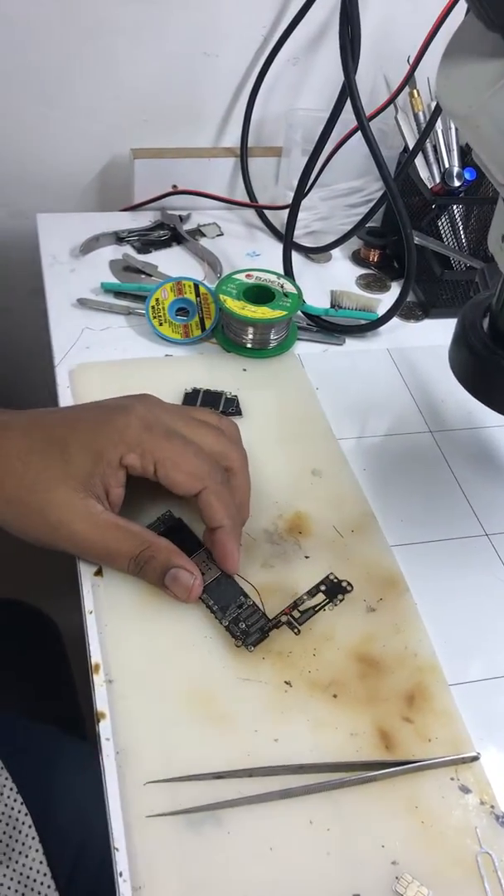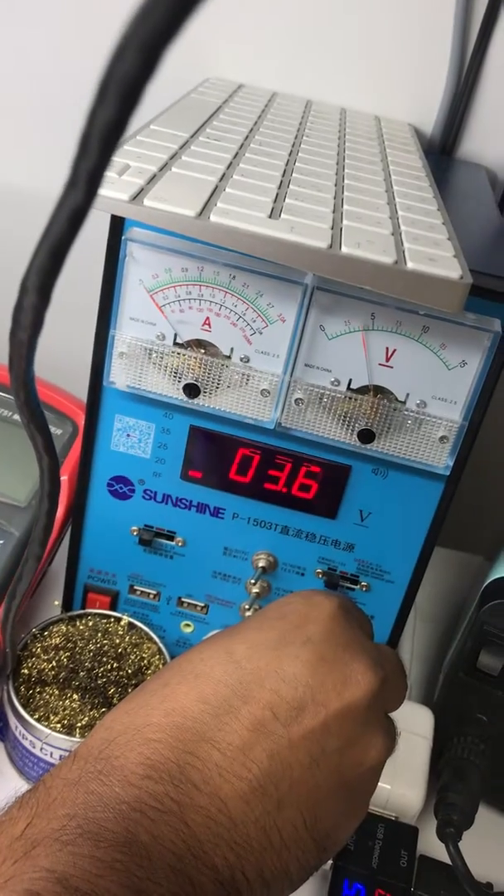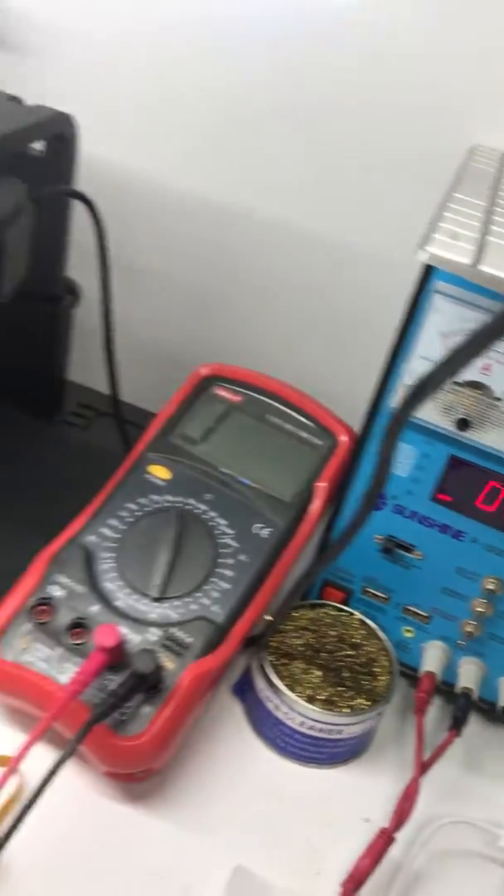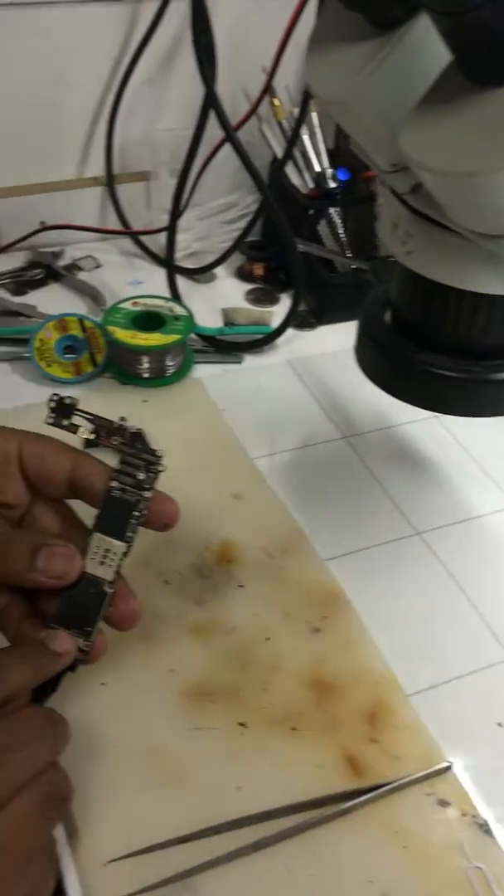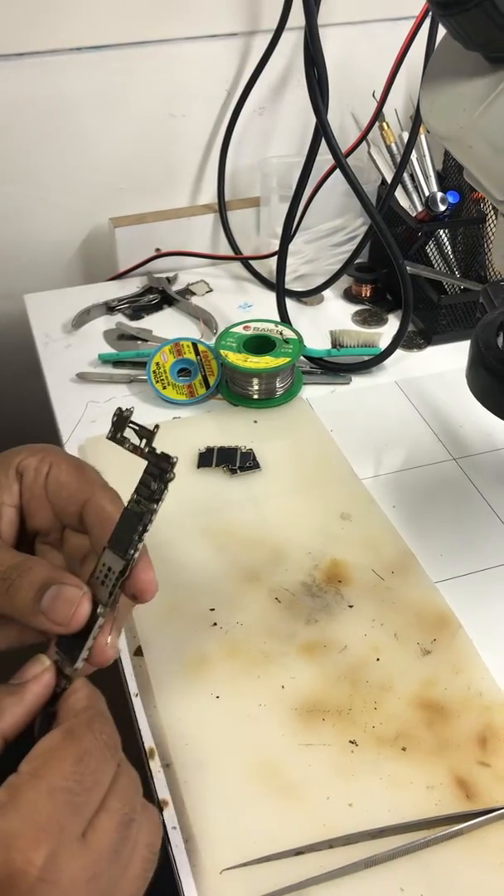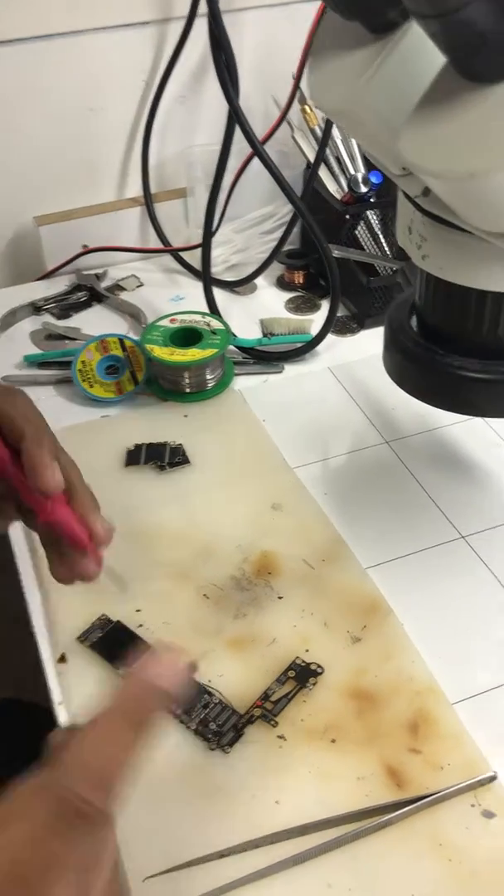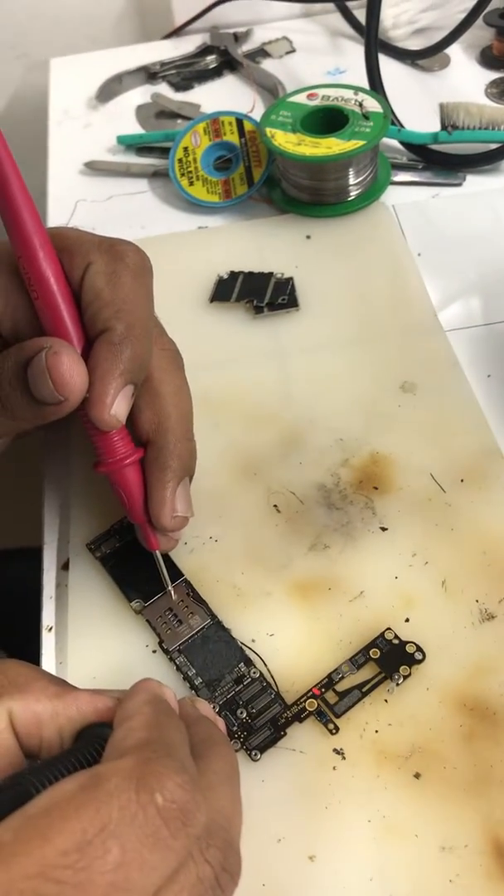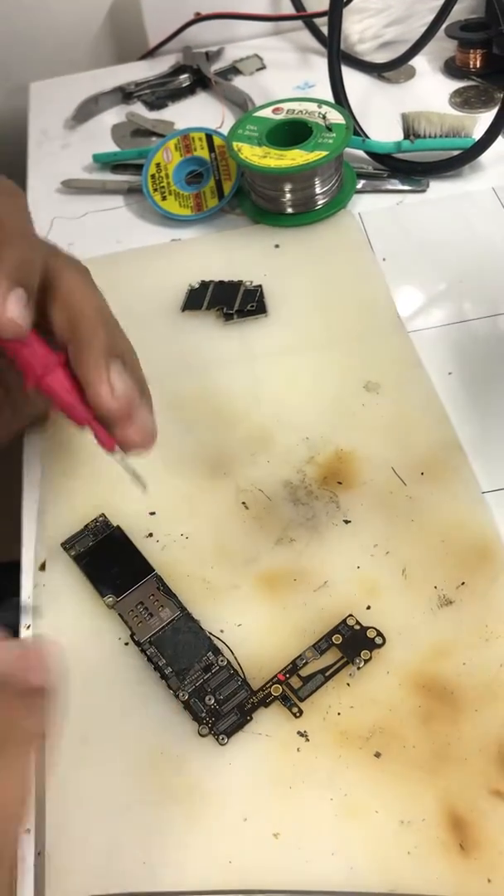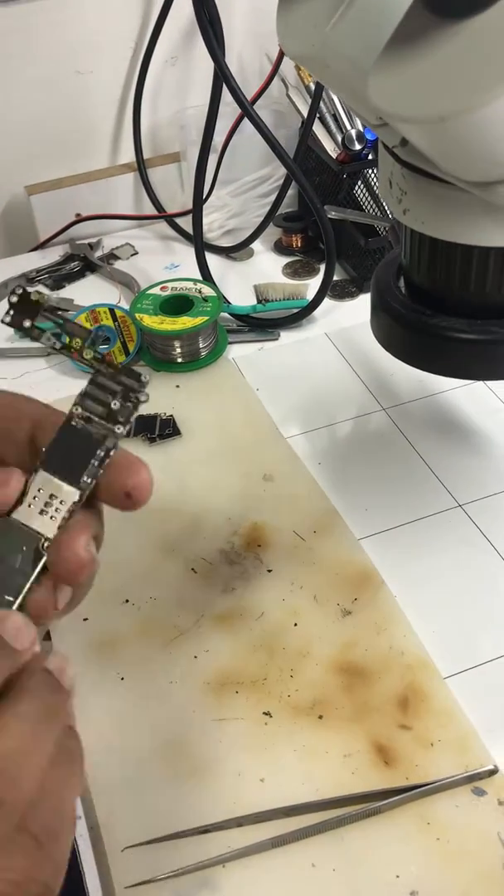So I make 4 voltage. See, okay, now it's short. Here the shortage is finished, but now check where the other shortage is.